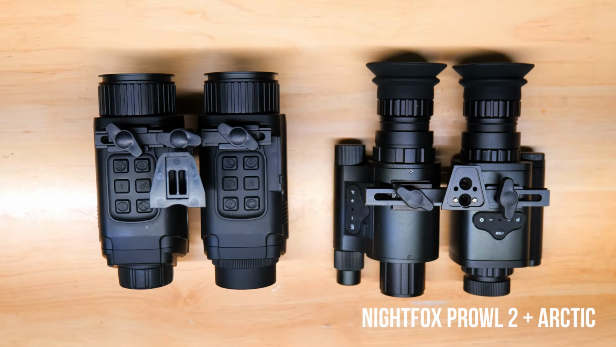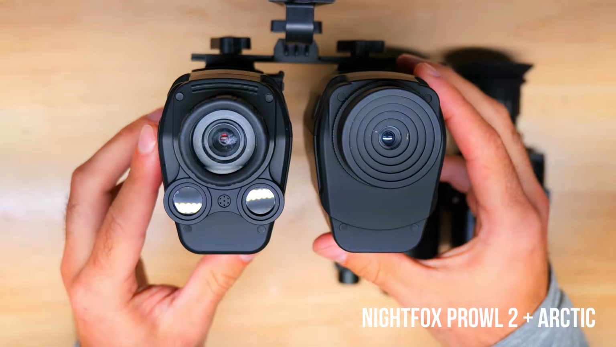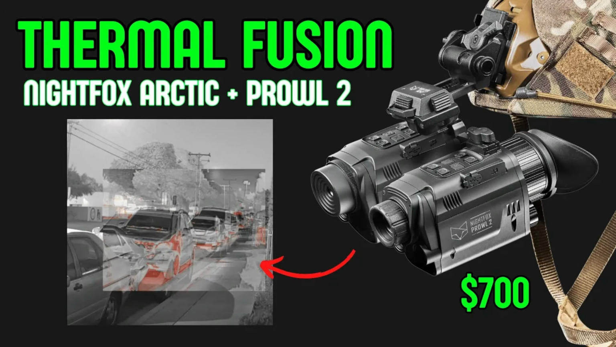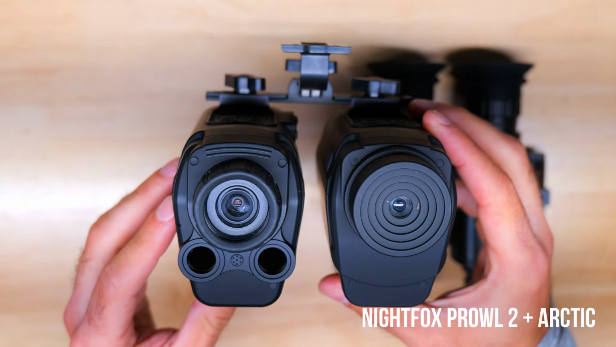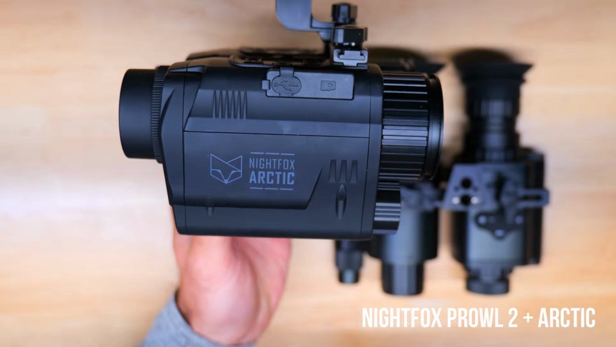Alright, so let's check out these thermal fusion bino setups. The Nightfox kit features the Prowl 2 digital night vision monocular and their new Arctic thermal, and we also did a more in-depth dive into this kit a few weeks ago and also reviewed the Arctic thermal as well, and there will be links to those videos down in the description. With the Nightfox system, both units share identical body designs, so you can easily mount either device over either eye, which gives you a lot of versatility.